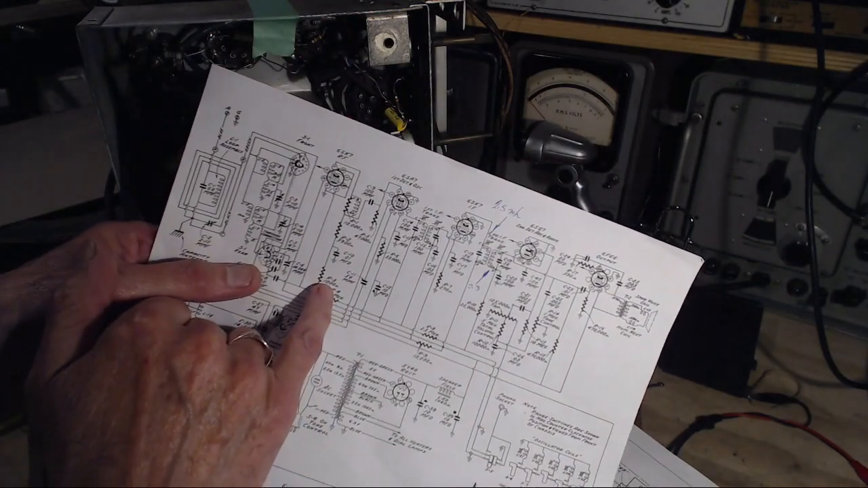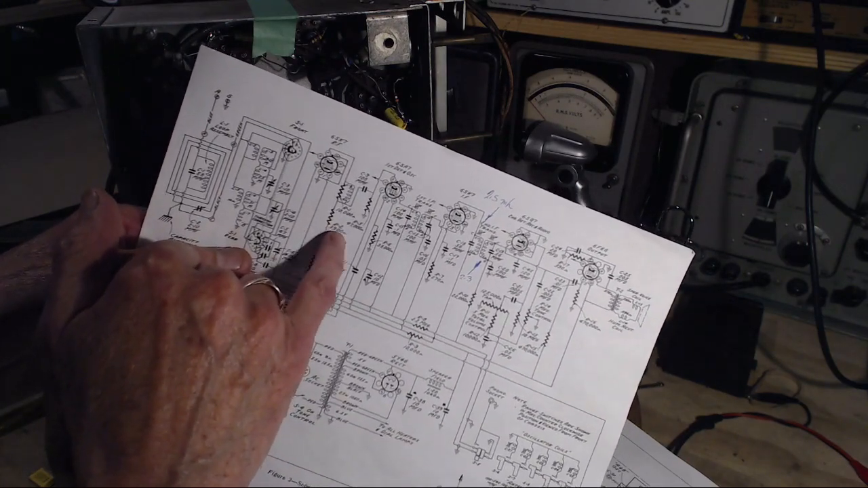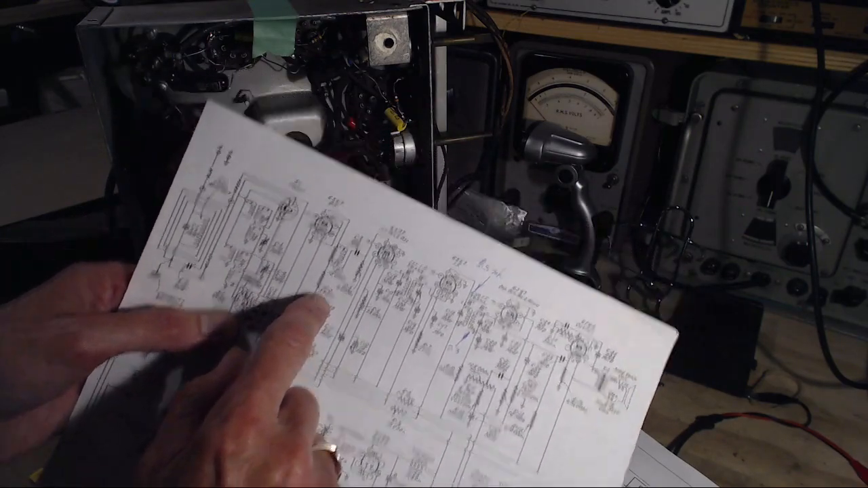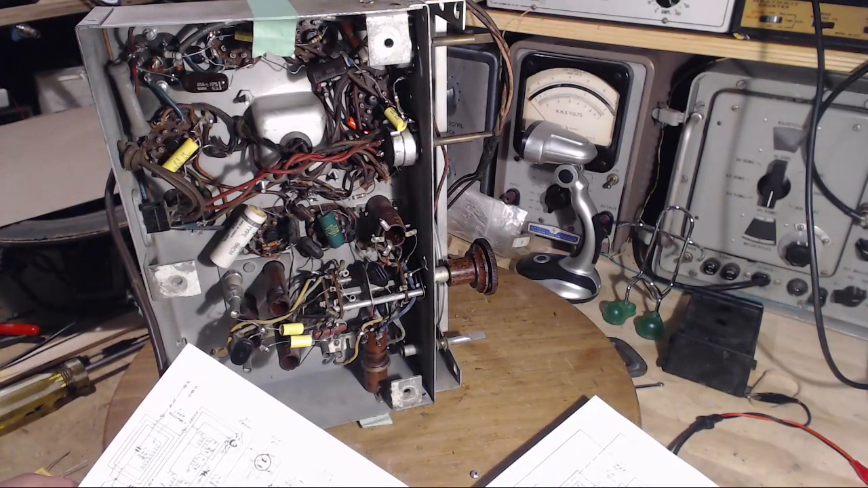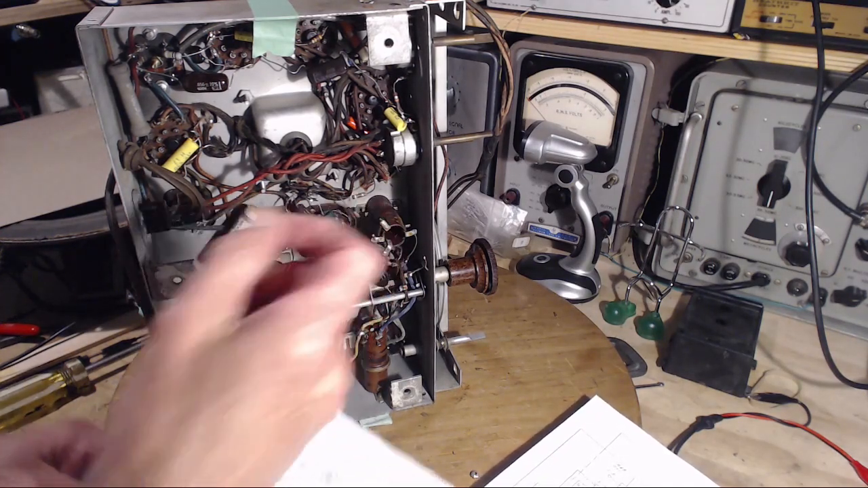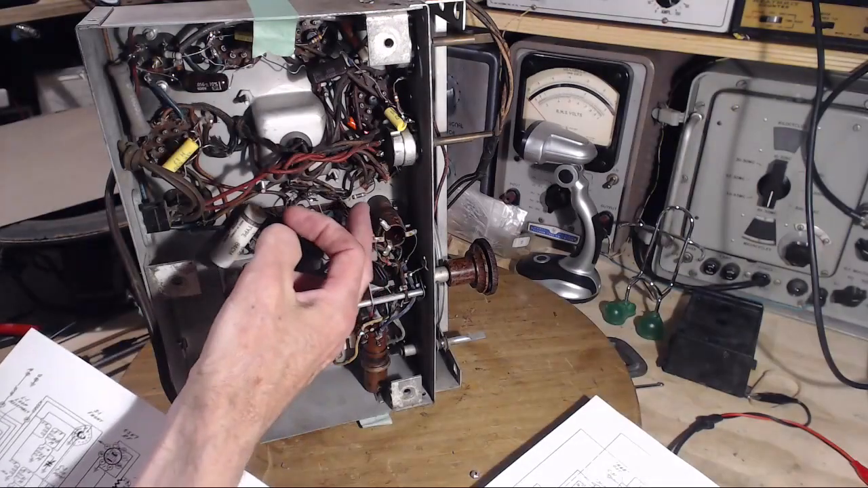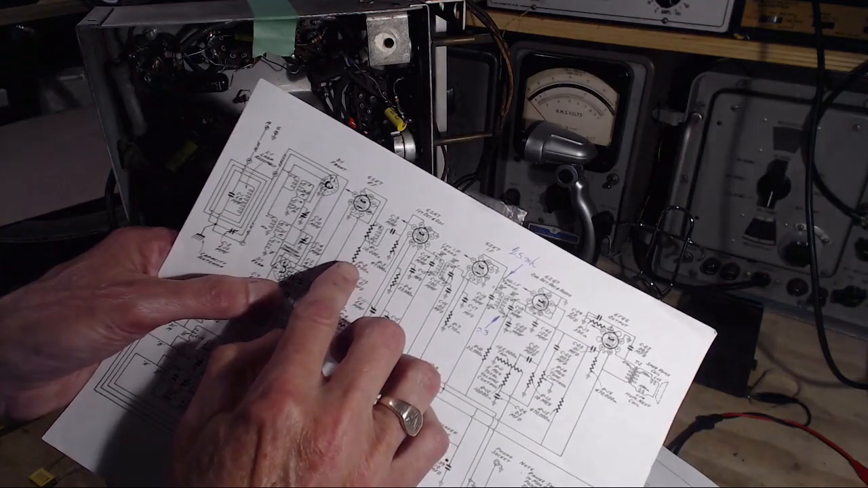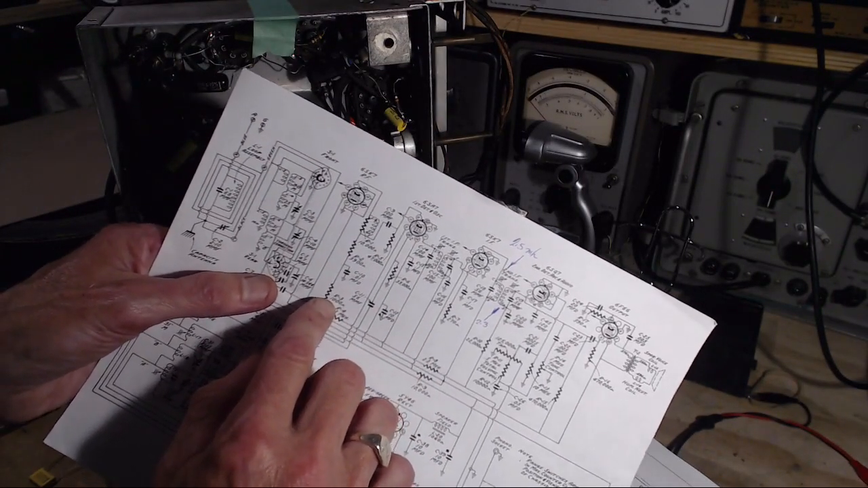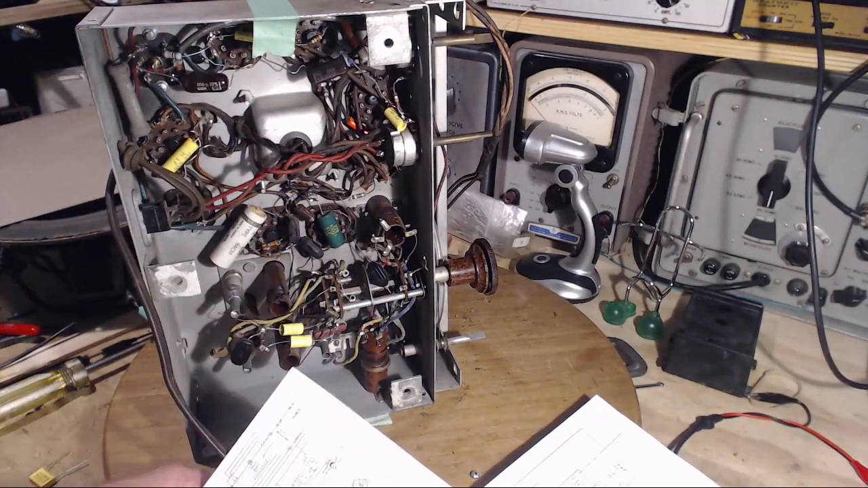Thousand ohm, and the 3900. Wait, I didn't see 3900 there. That's 47. So somebody replaced this resistor. They replaced the 3900 with a 47. The 47 tiny one. And R3 is 1000. We'll see this one's cooked.